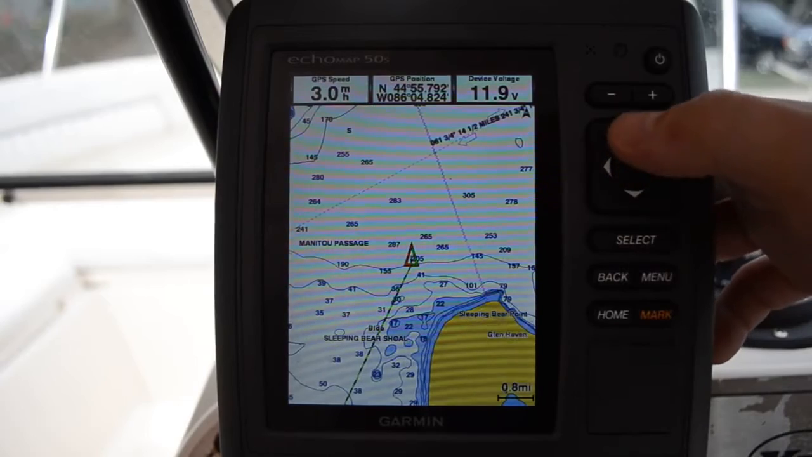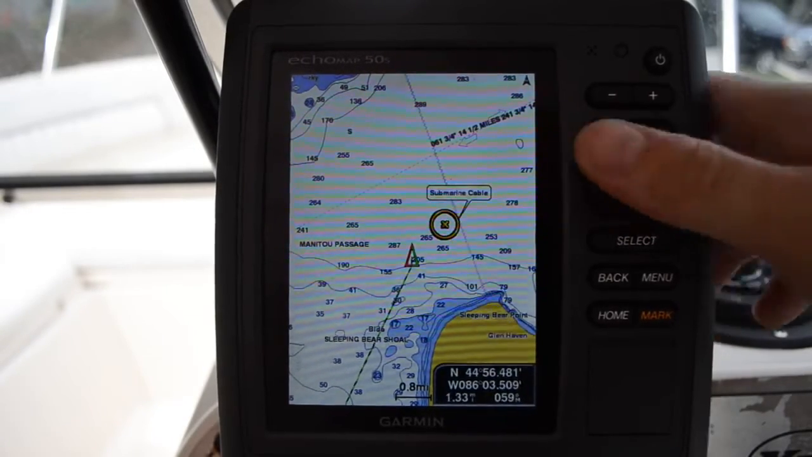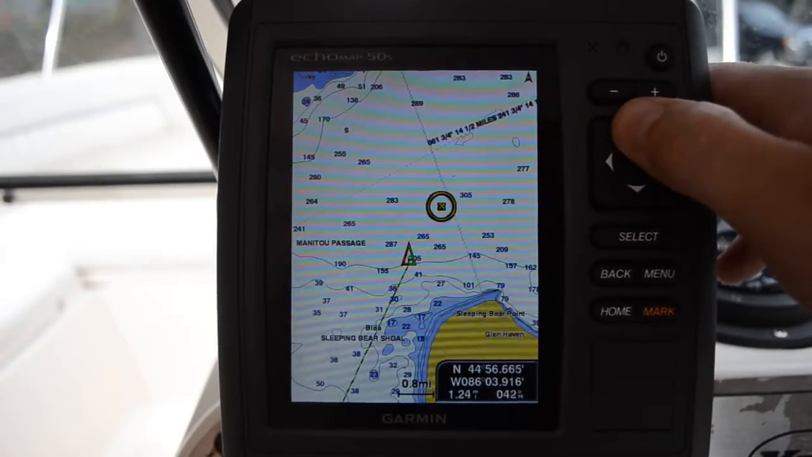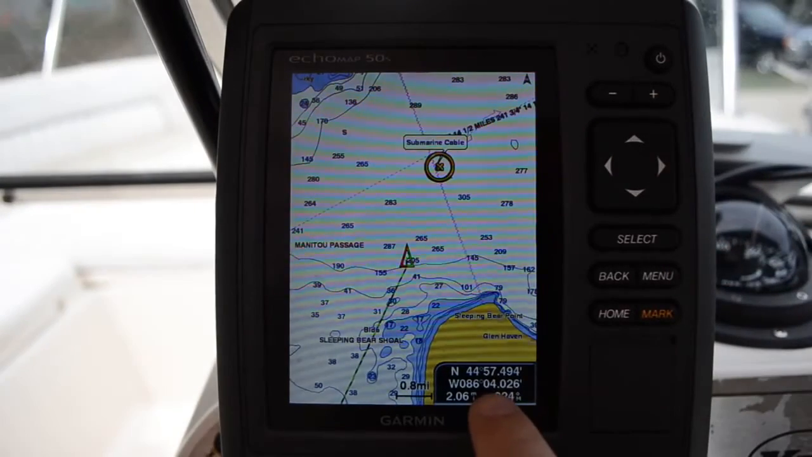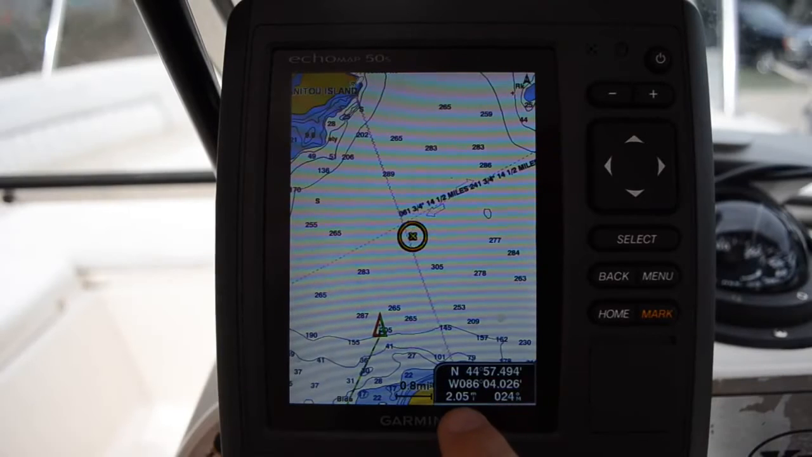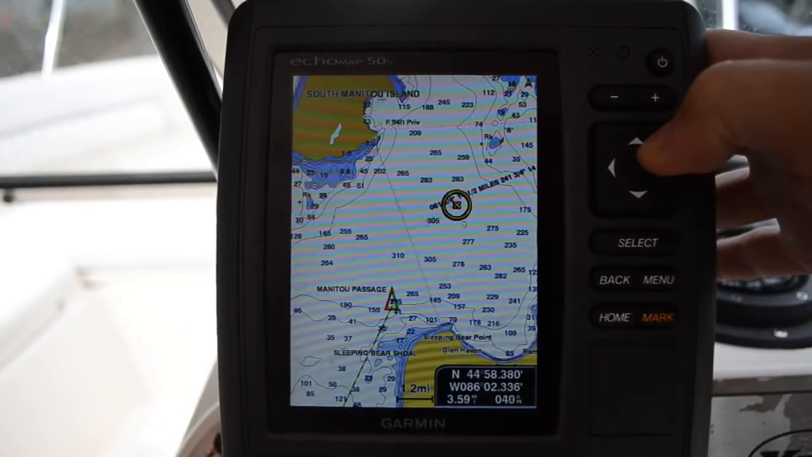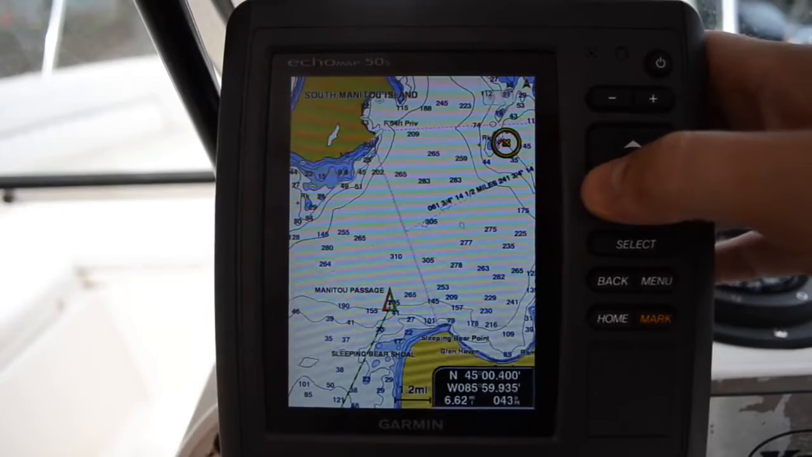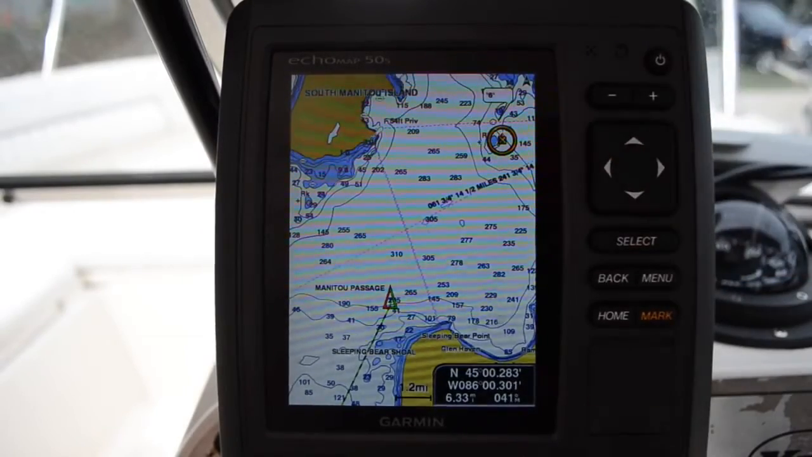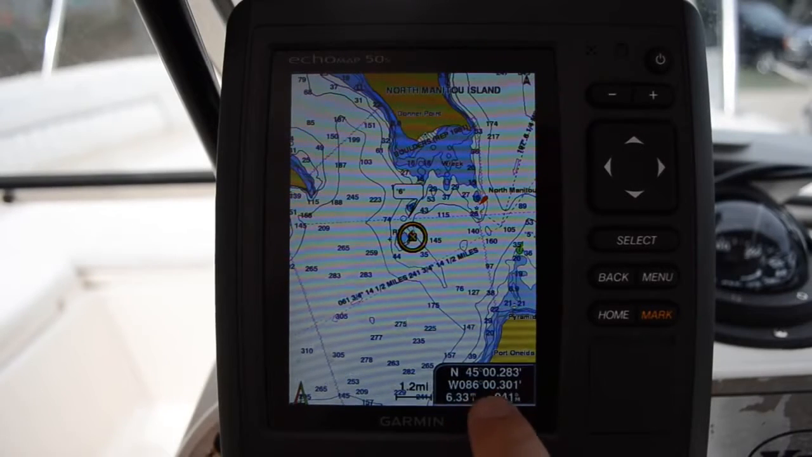So here's what I love about my Garmins. It's the pan and zoom. You can take a look. Maybe you're on the phone with someone and they give you some coordinates. As you move the cursor around, it gives you the coordinates that are there. It also gives you the distance, which is really nice. So, for instance, if I wanted to go right here to this marker, I can see that it's 6.33 miles away, and the coordinates of it.